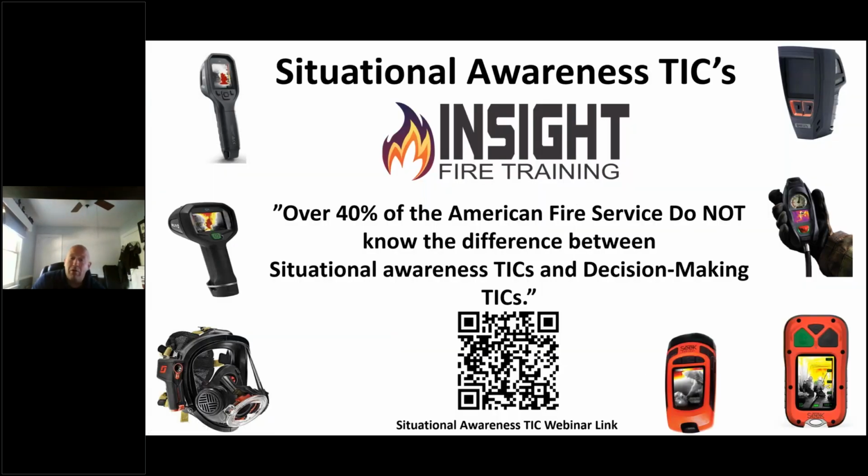As I mentioned, there are situational awareness TICs out there, and in their proper context, they do us a good service to get us home because they're designed to prevent firefighter disorientation. In my opinion, Seek Thermal has developed the best one out there, which is the Fire Pro 300. But you need to know the difference between these two different models, because 40% of the fire service doesn't even